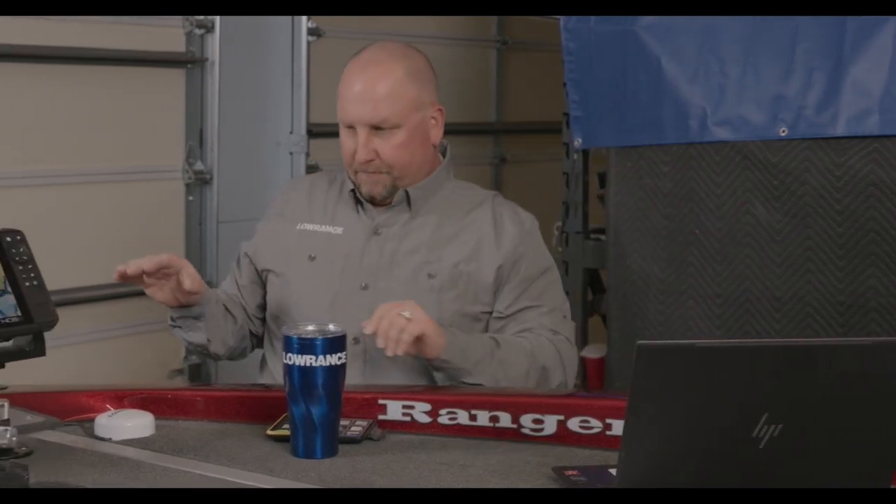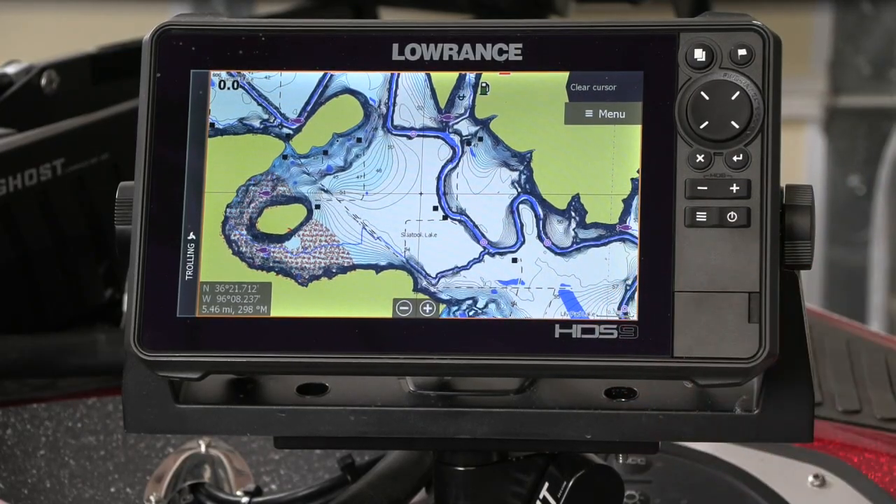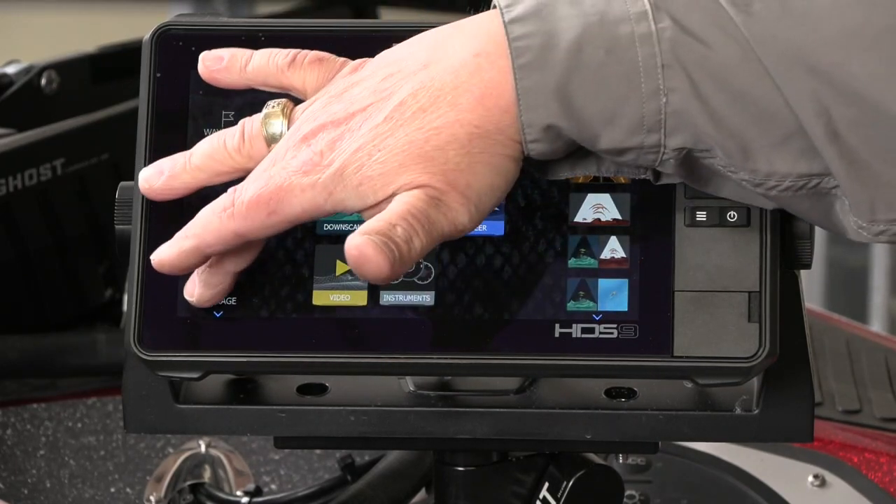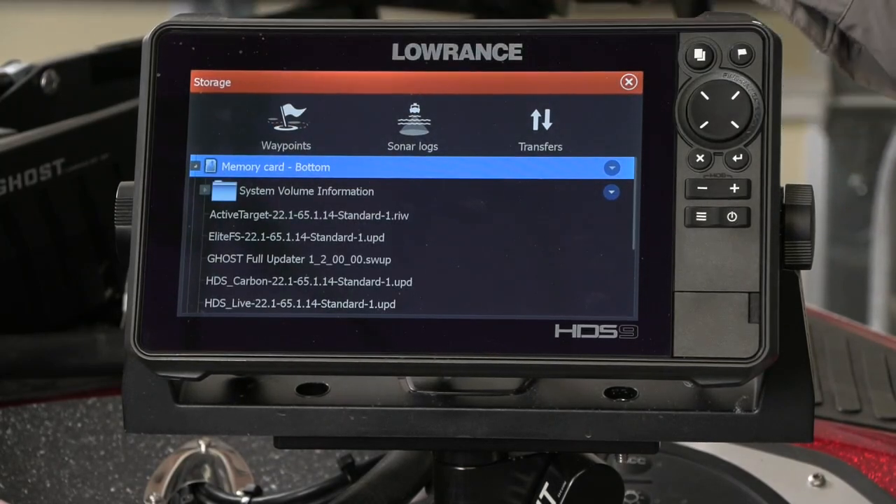Now we're going to talk about updating our Lowrance unit. Again, we still have the card in here. We didn't take it out. If you have the software update on the card, you can either have the unit turned off and turn it on, or if your unit's turned on, all you have to do is press your pages key, come down to storage, and again, we're going to look at that bottom card.